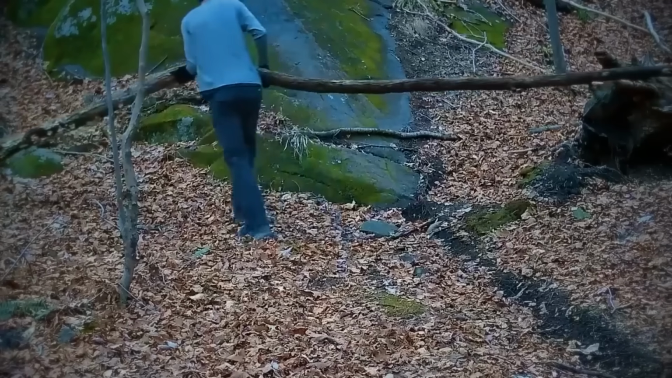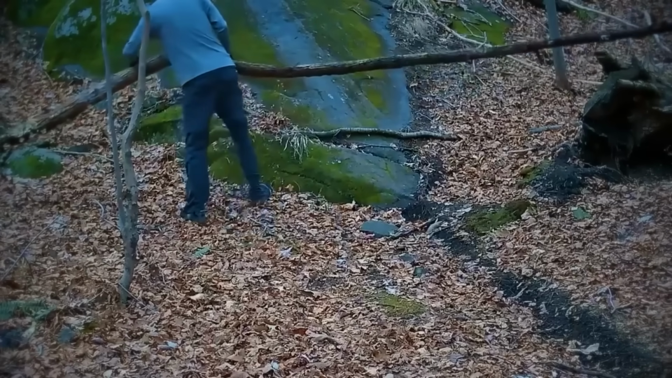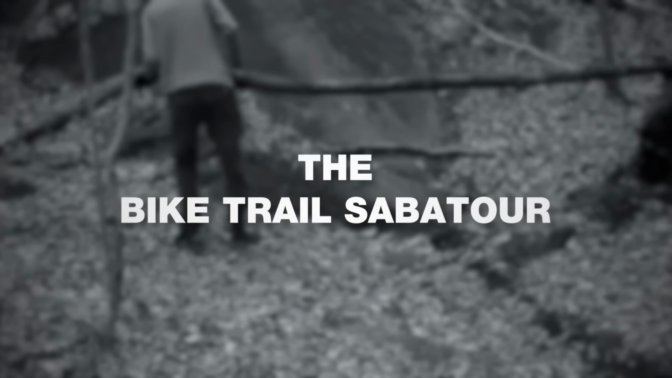From wanted killers captured on trail cam at the forest's edge, to a vigilante trap setter caught endangering mountain bikers, and a rogue police officer terrifying the public, let's explore this collection of trail cam images with real and disturbing backstories. The Bike Trail Sabotage Incident.